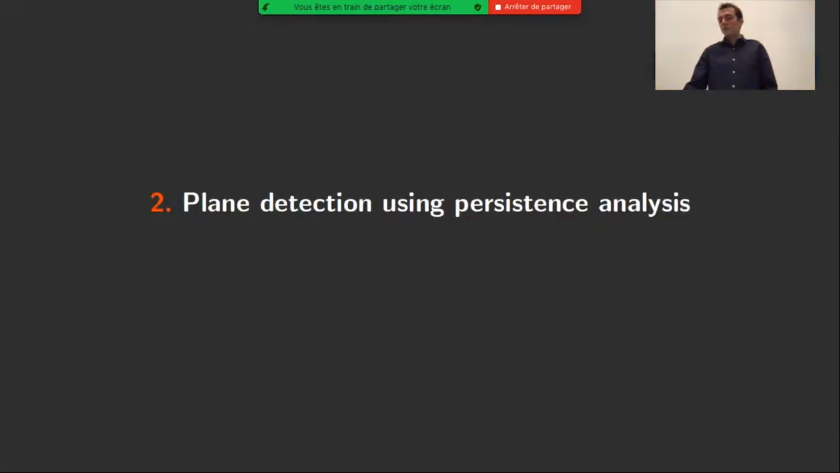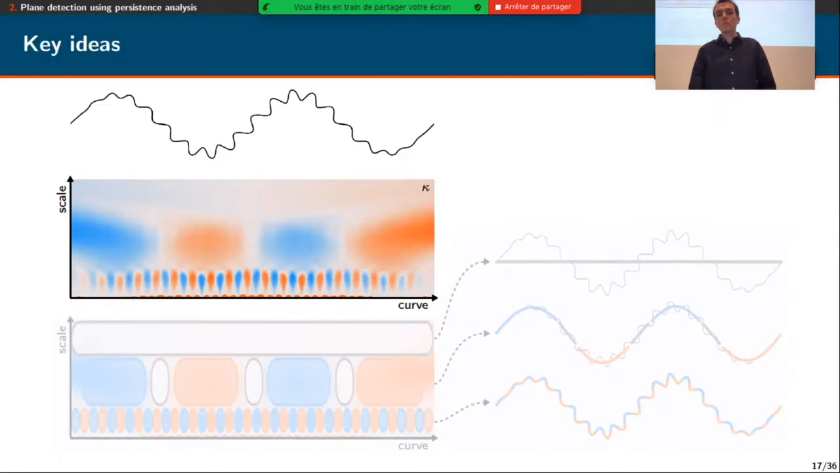So now I'm going to detail the second part, on the detection of planes in point clouds using the analysis of persistence. I'm going to illustrate the main ideas of this part with this continuous curve at the top left here, and with its curvature scale space here in this diagram. So here we show the curvature of this curve at any point along the curve in abscissa, and for any level of scale in ordinates. So we can observe different regions in this curvature scale space that share the same differential properties.